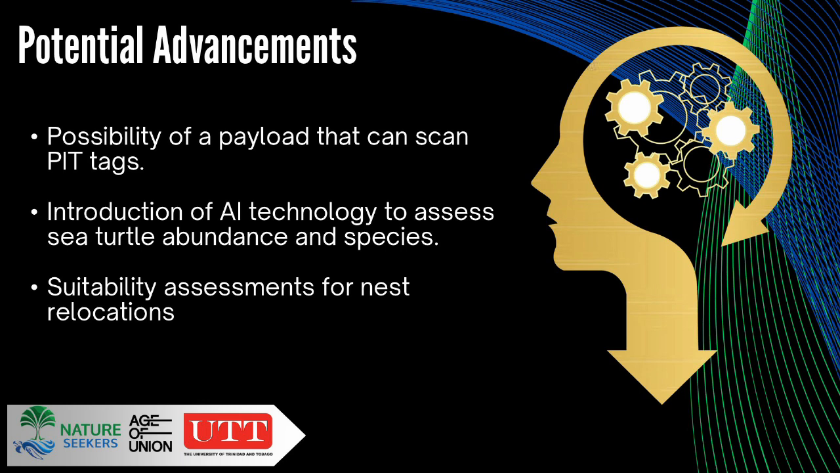Another advancement would be the introduction of AI technology to count the objects within the images. Looking through these videos and counting all 686 of these turtles was not the easiest task, and it took a lot of time. So while we were able to do it while actively in the field, having to sit down afterwards and go through the collection of data and images was a necessary thing just to make sure you didn't miss anything in the field, which is possible because the drone is moving at a certain speed, right?